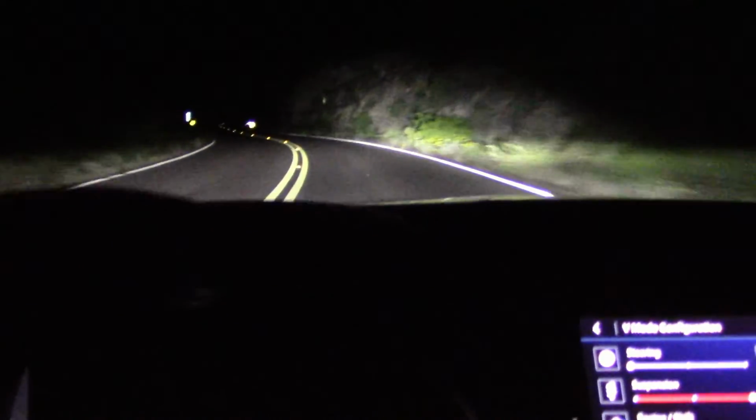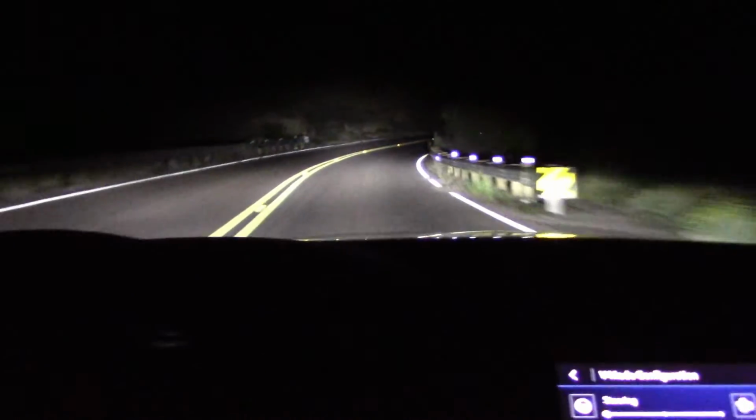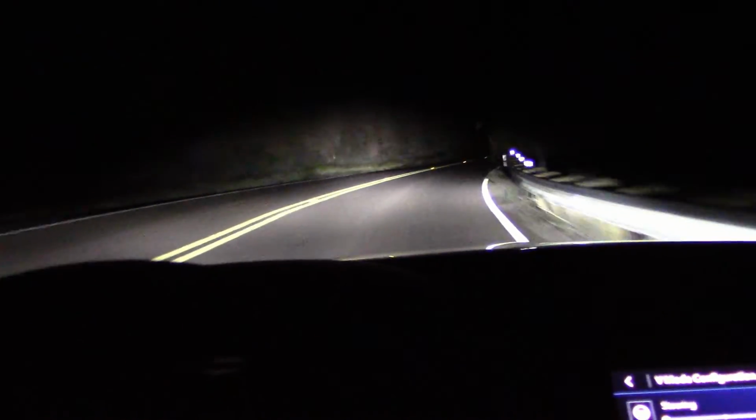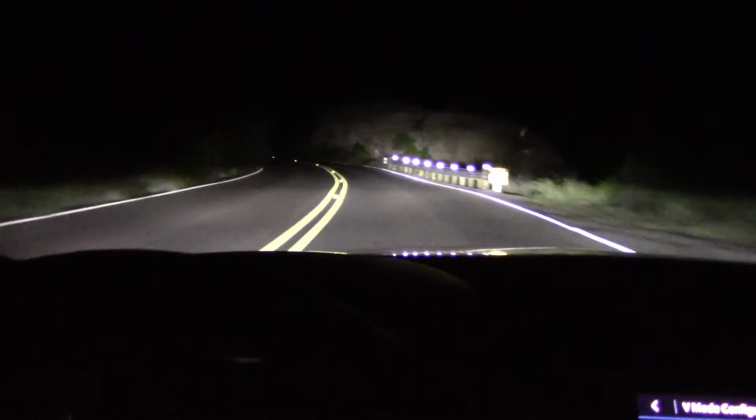Yes, overall, I'm definitely impressed with the performance of this vehicle, and I'm definitely impressed with the performance of these headlights. If they only had the active feature, turning the same direction as the steering wheel, we'd really be on A+. But I can live with this.